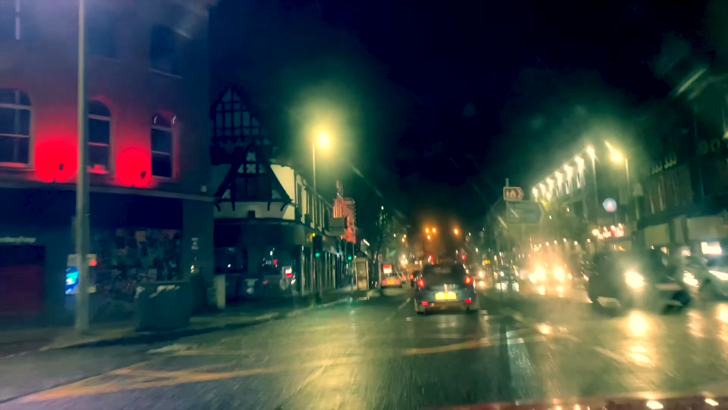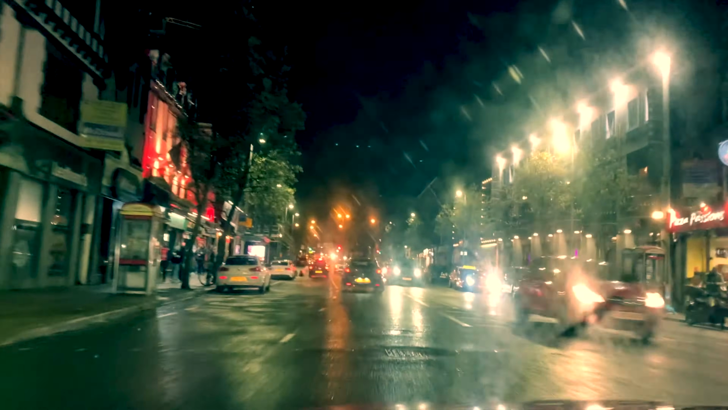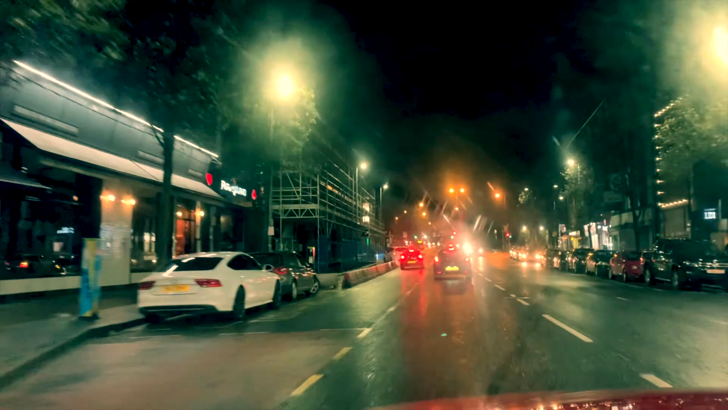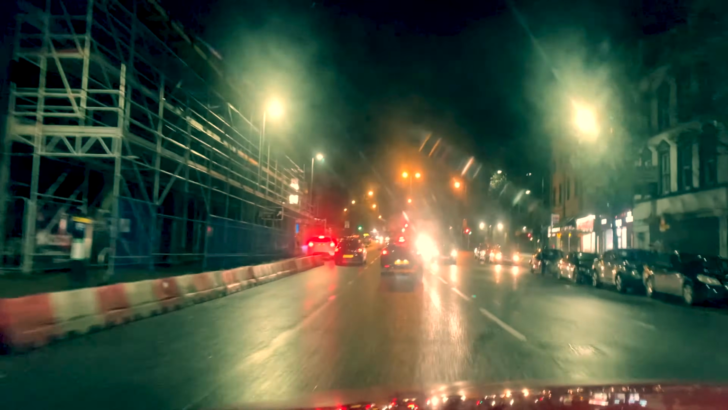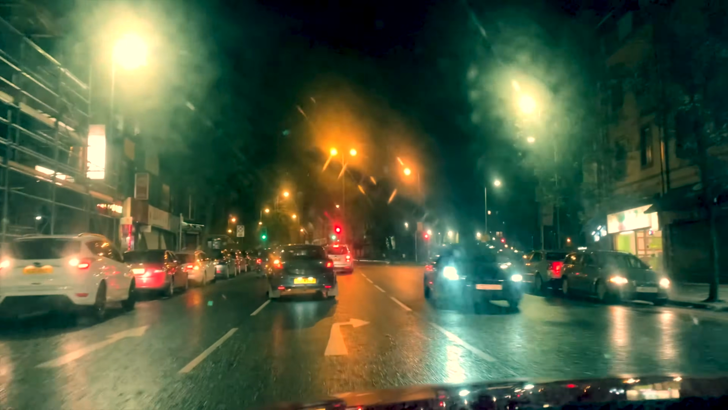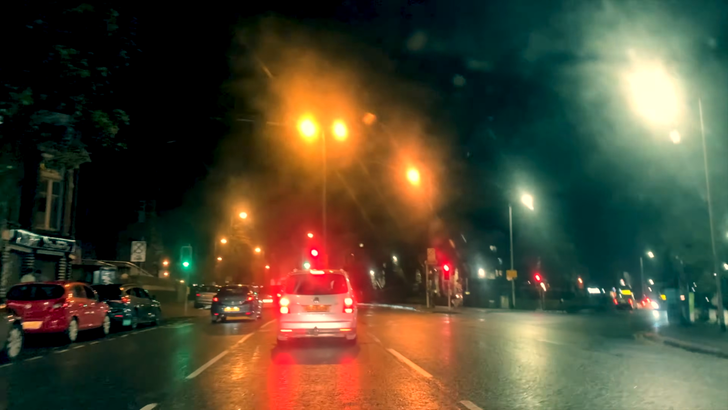Now just on the left here is a very well known bar called Lavery's. It's popular with students, but actually generations of young Belfast people from all parts of town have hung out here. It's an institution. You could go straight up here past Queen's, but we're going to turn right onto the bottom of the Lisburn Road and just drive a little way up here.